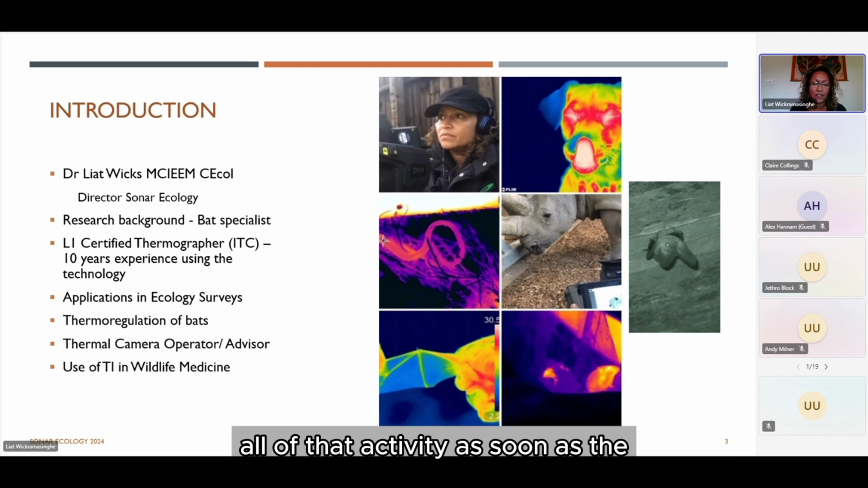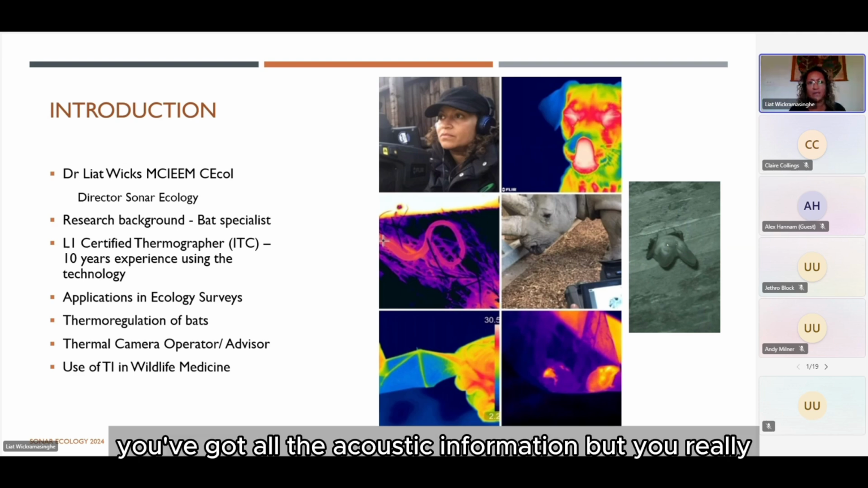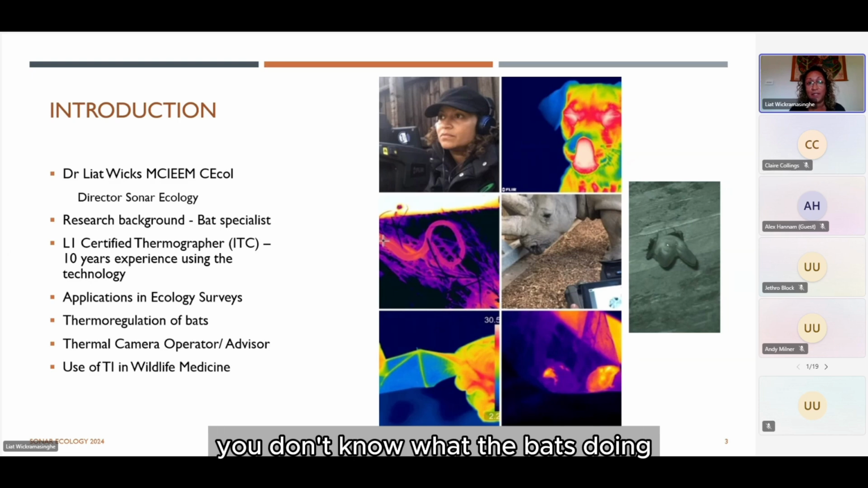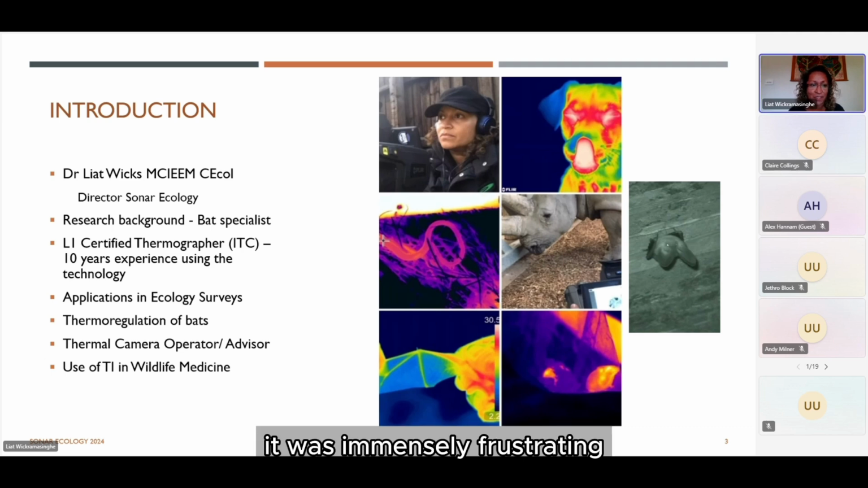All of that activity, as soon as the light fades, all of that activity above your head, you've got all the acoustic information, but you can't see anything. You don't know what the bat's doing. Is it one bat? Is it 10 bats? Where are they going to? How are they using the habitat? It was immensely frustrating.